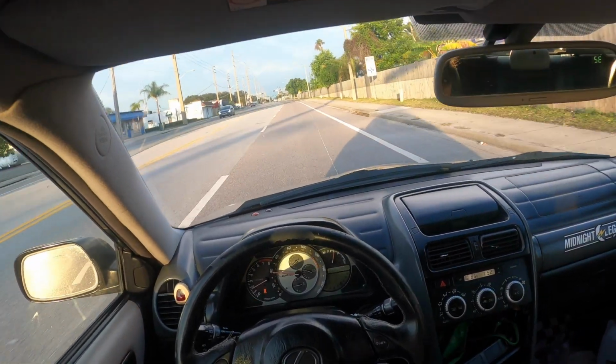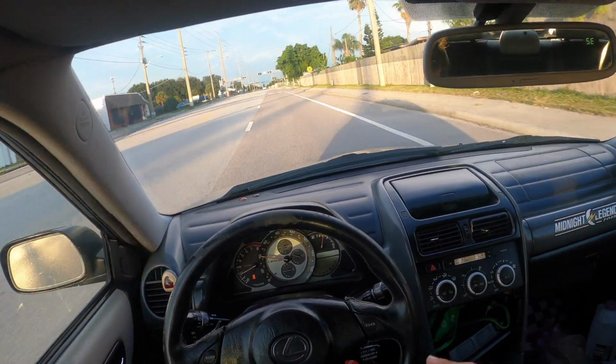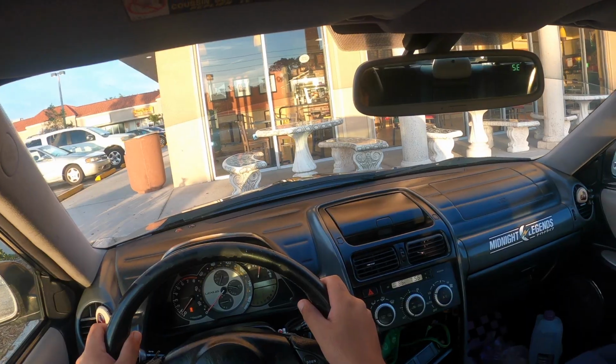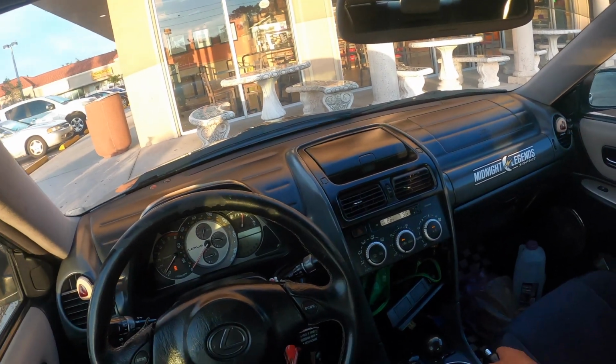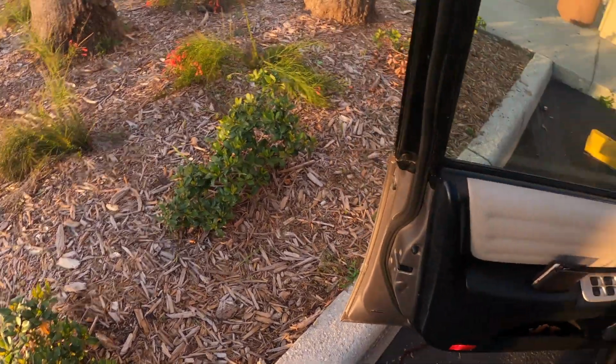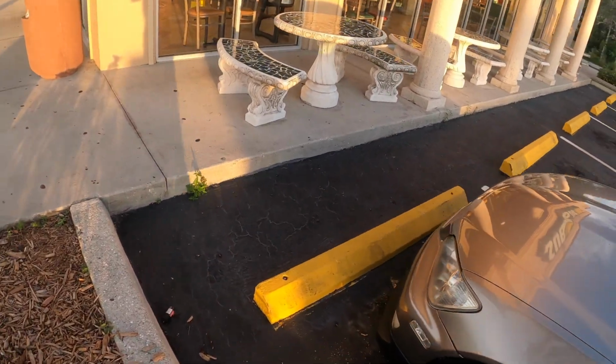If I do some driving at night, you guys will see how I swapped the orange bulbs out to LEDs. It looks pretty good. Damn, are they open? I don't know why I pull my e-brake, just a habit. No. I haven't eaten all day, so I'm absolutely starving.